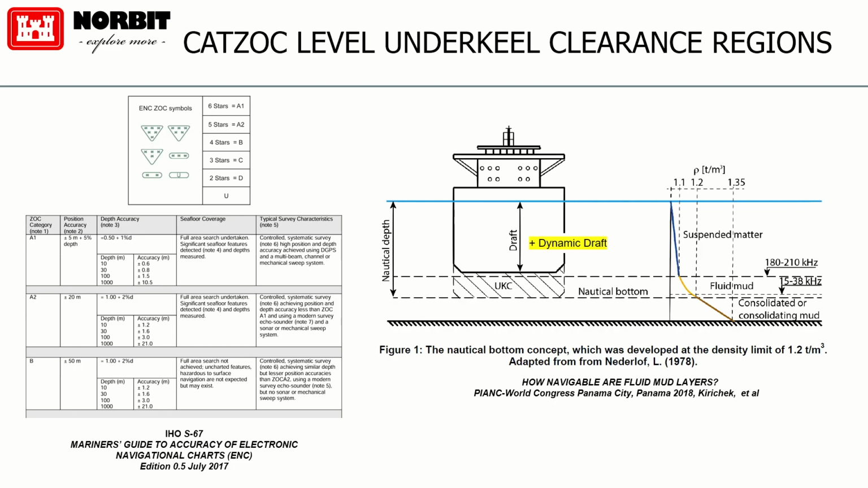The numbers are small there, but the depth accuracy values are actually fairly large. It's a 10-meter water depth with a plus or minus 0.6 meters, right? So 60 centimeters is probably about that large, so 1.2 meters is your accuracy envelope. But they want full seafloor search as well, so fully mapped. And what we're dealing with is a learning curve for me, all of it's been a learning curve. I'm still learning right now as I'm standing up in front of you.